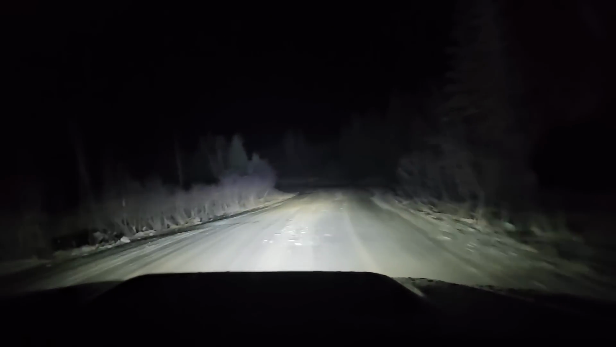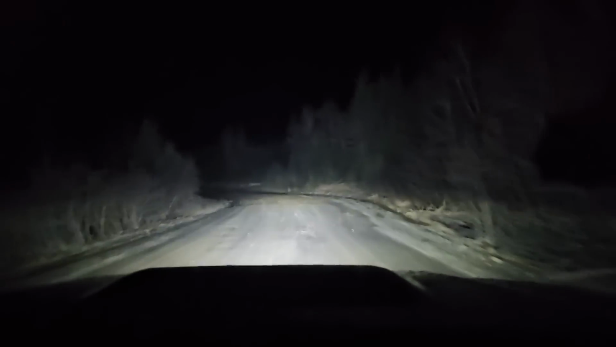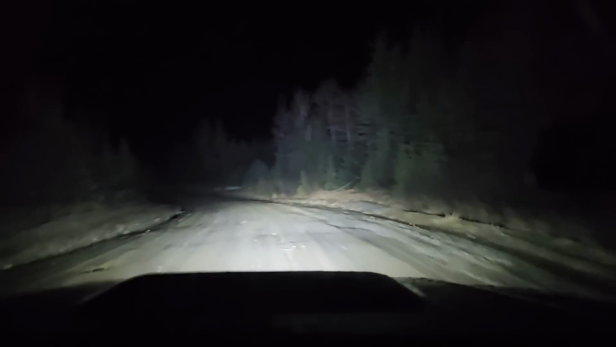Okay, right here to the left is a culvert that often clogs, but it looks okay. No flooding.